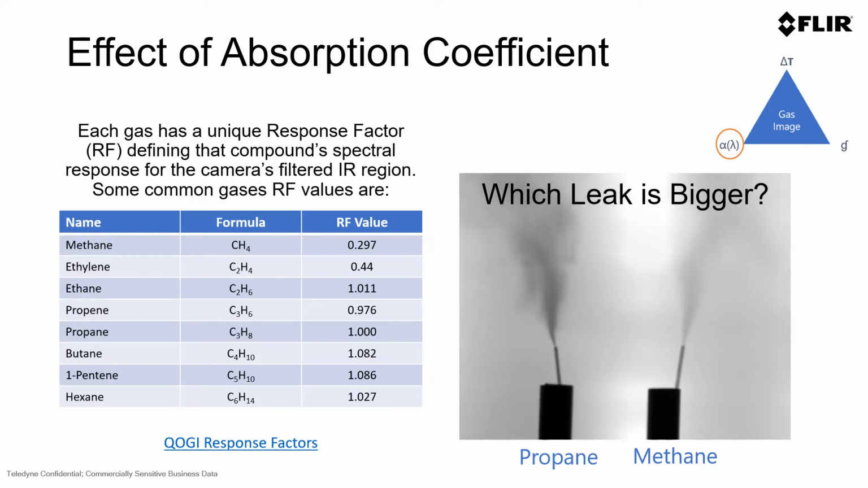In this video, you may wonder which leak is bigger, propane or methane? Many may look at this and say that must be a bigger leak on the left because it's propane. Yet on the right, it's methane, which simply has a smaller response factor, about a third of what propane is. Both of these emissions are exactly the same in a laboratory environment.